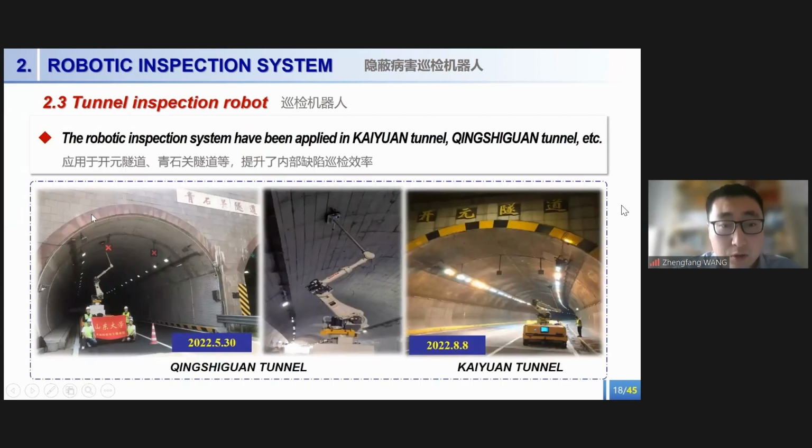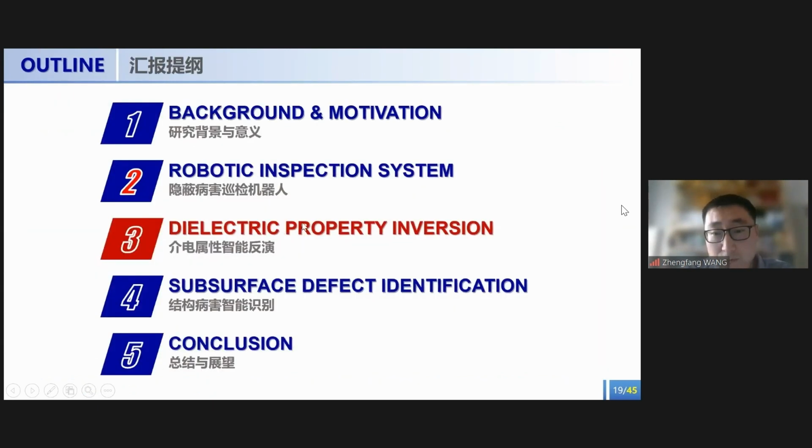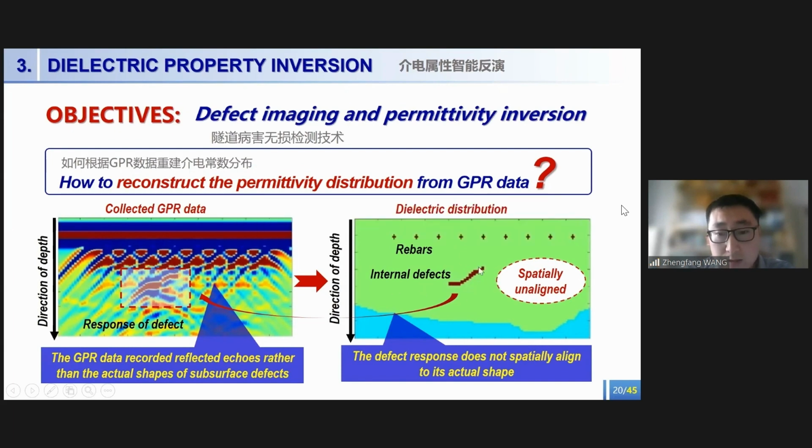Then I will introduce the dielectric property inversion. As we can see from the figure, the GPR collects reflected electromagnetic signals rather than the actual shape of the defects. So the reflected echoes are not spatially aligned to the actual shapes. So the problem to be resolved is how to reconstruct the dielectric distribution, or what we call the permittivity value distribution, from the GPR data.